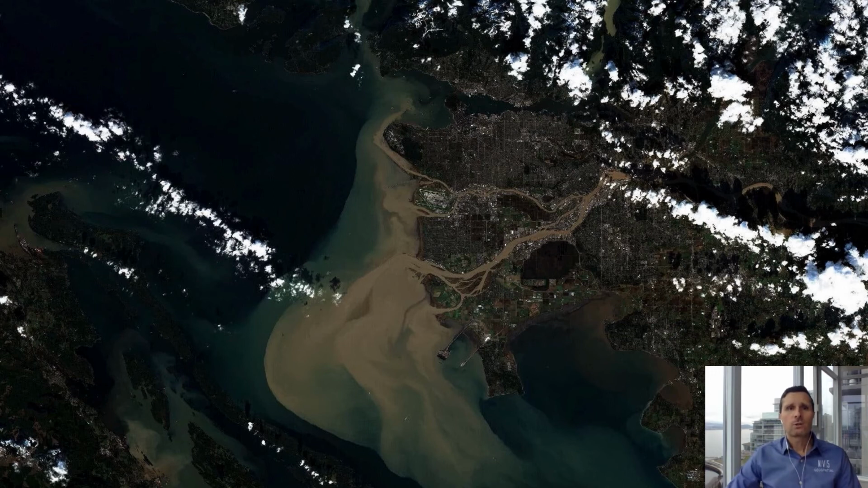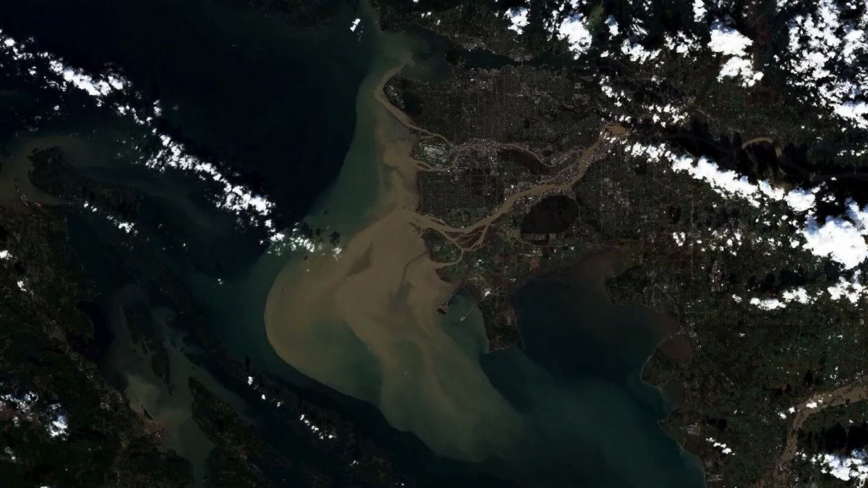So shifting gears into our presentation for today, the theme of GeoIgnite 2022 is climate change, and this is definitely relevant for our presentation topic. Here is a satellite image of Vancouver taken during the major flooding that we experienced in the lower mainland a few months ago.